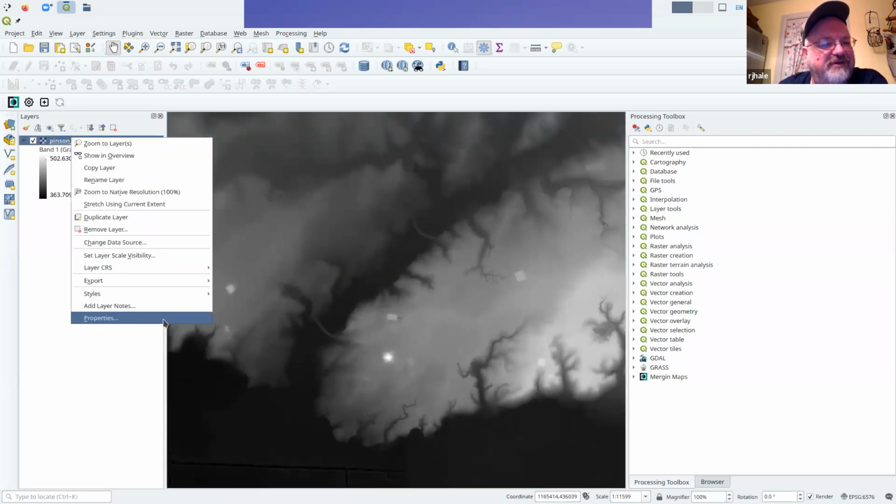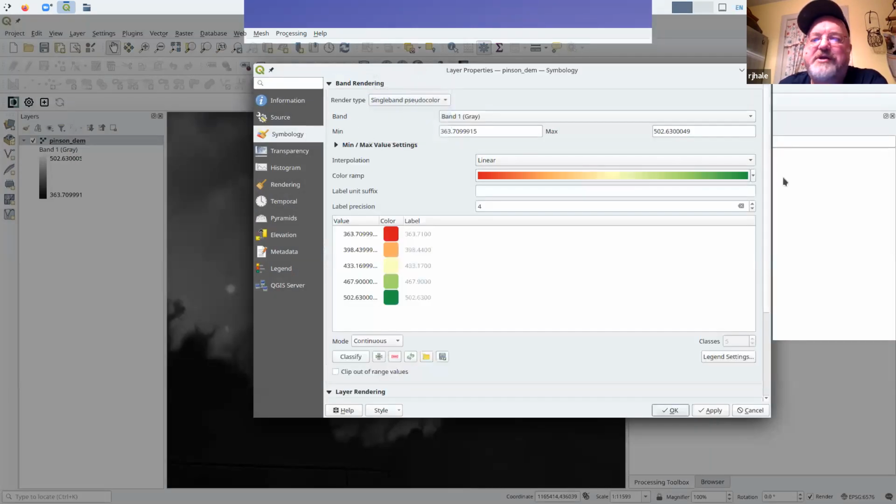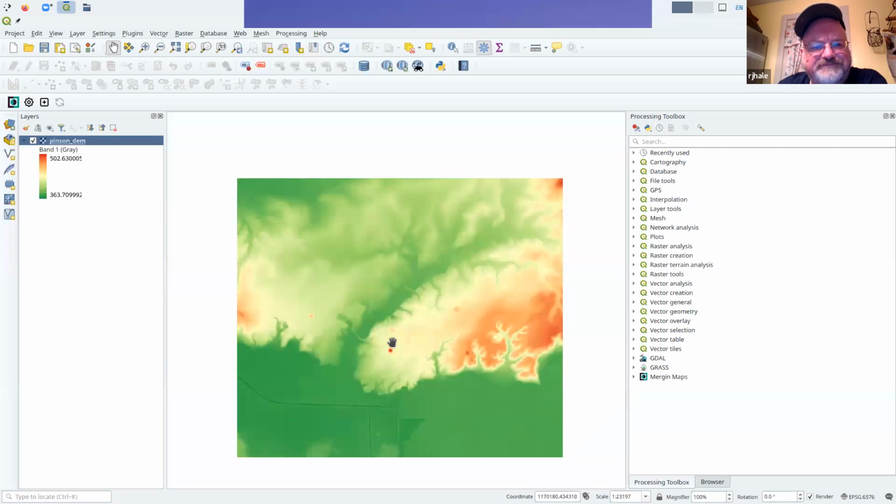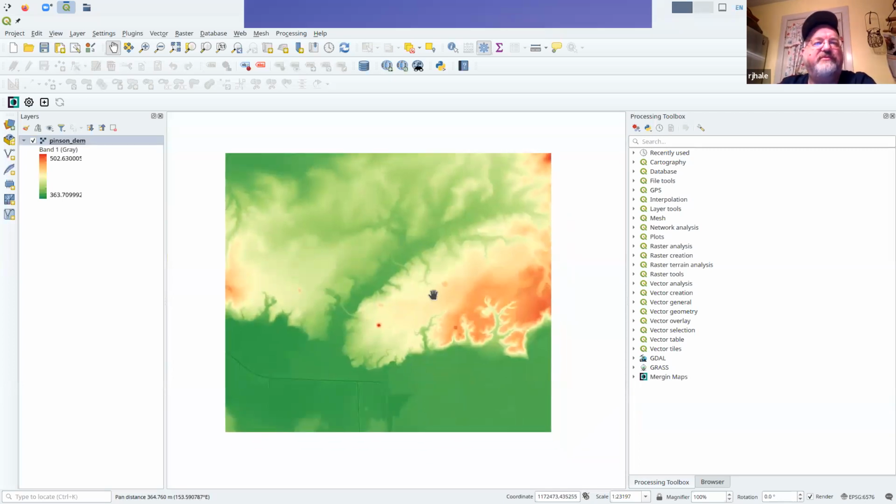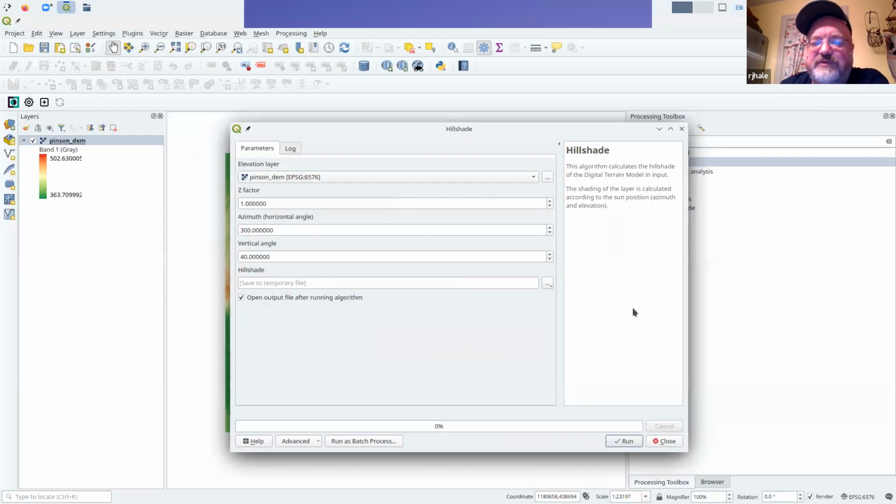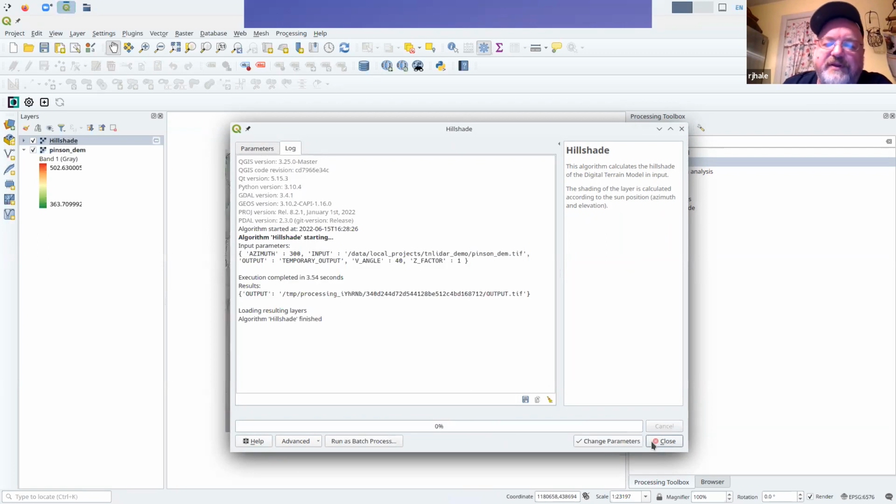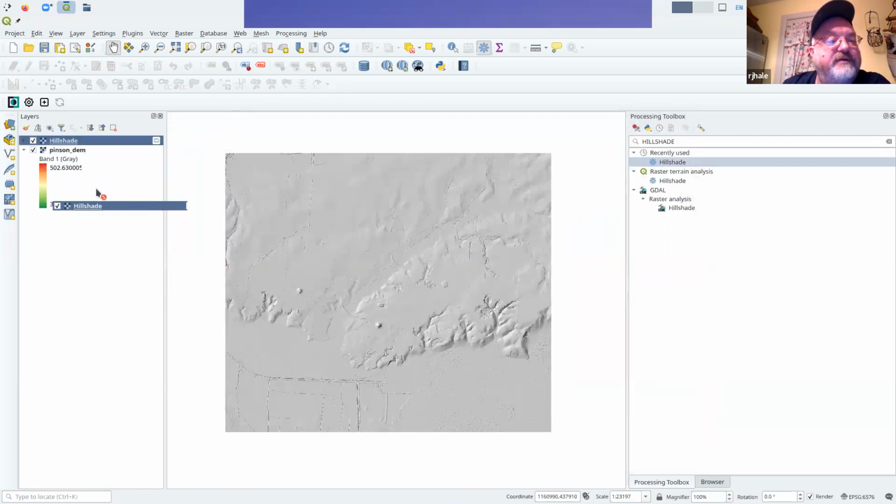And let's actually colorize it a little bit. Let's go in and change the symbology to something more exciting. Color ramp. So not terribly, not too bad. Like I said, just bare earth, symbolize it. What if I want to look at the hillshade? So here's the hillshade for the DEM. I'm going to go ahead and run that. And here we are. So here's the hillshade.